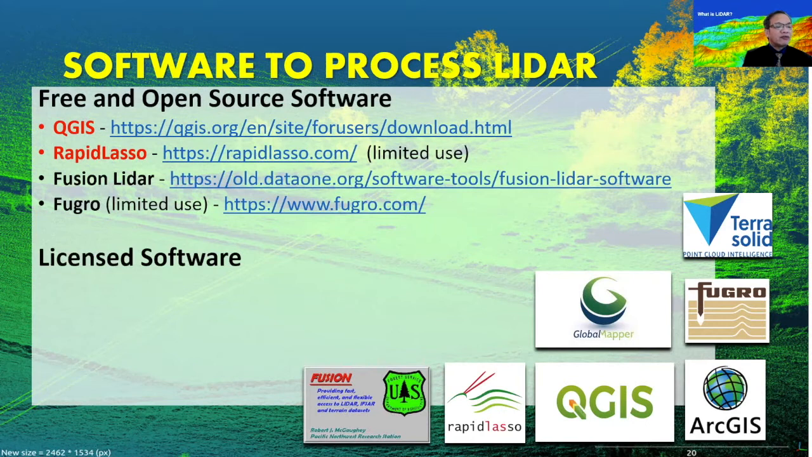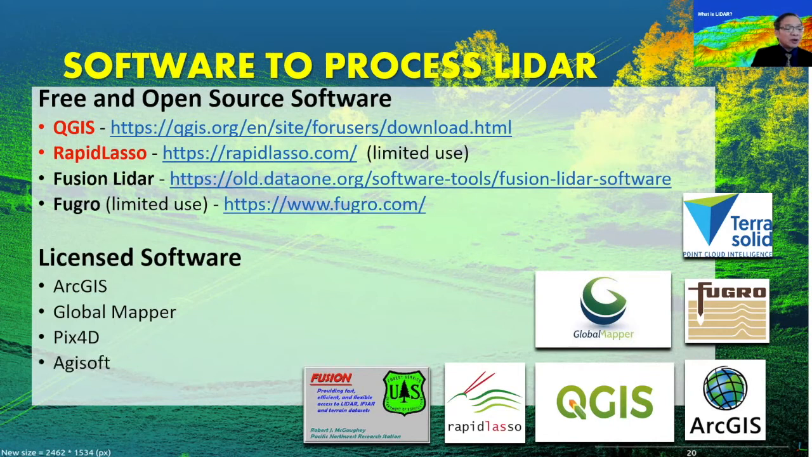Licensed software are the following: ArcGIS and Global Mapper. I'm quite a frequent user of Global Mapper. It's also a very good software for LiDAR processing and imaging, so I also recommend it. Pix4D is a very expensive software, one of the most powerful but equally expensive in the market.